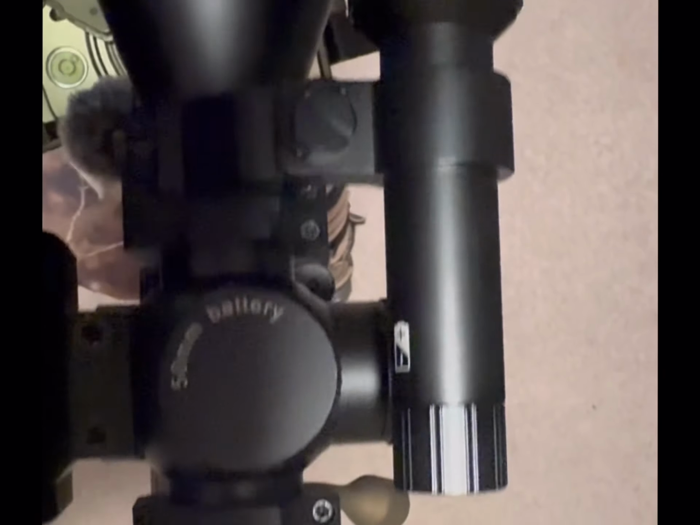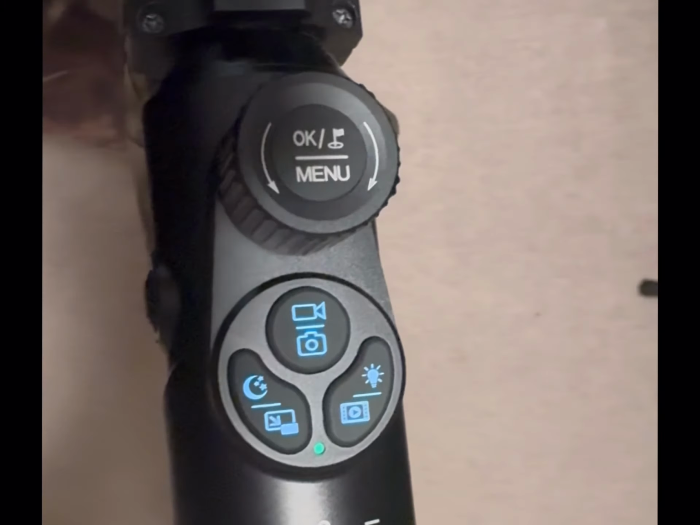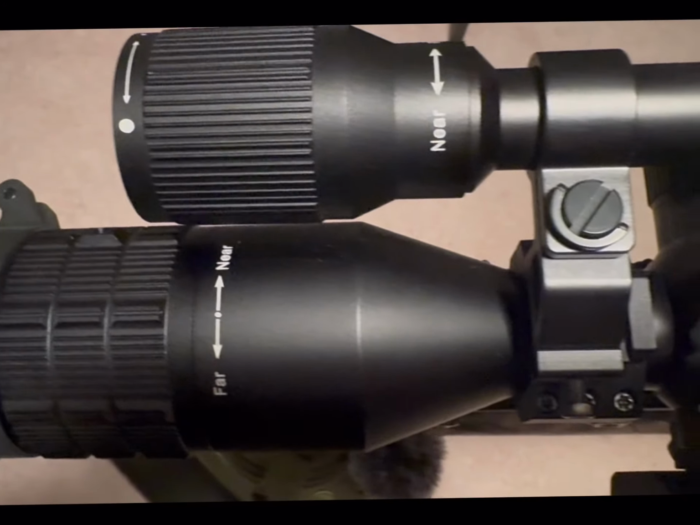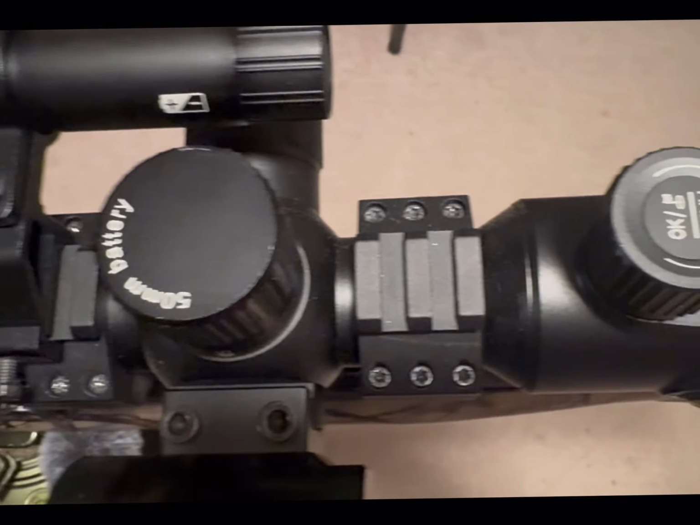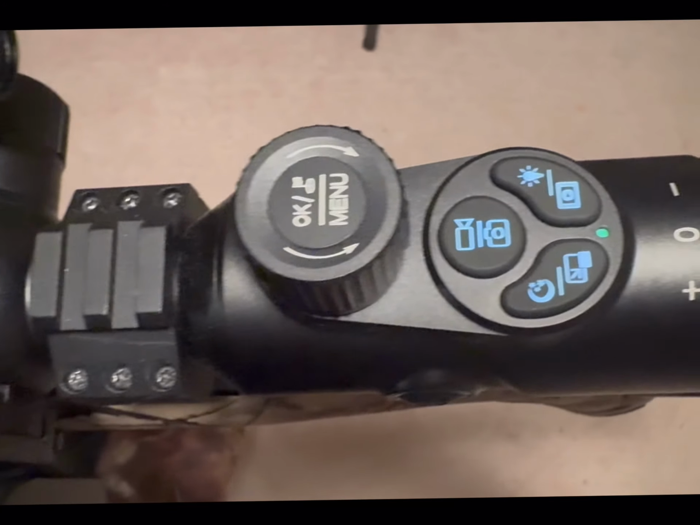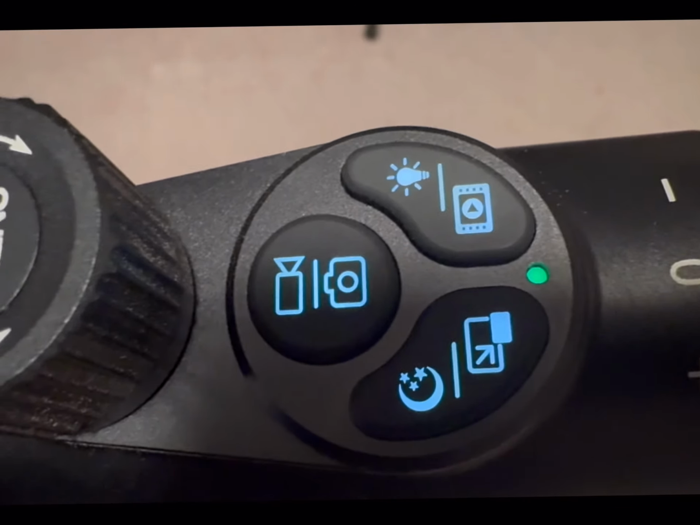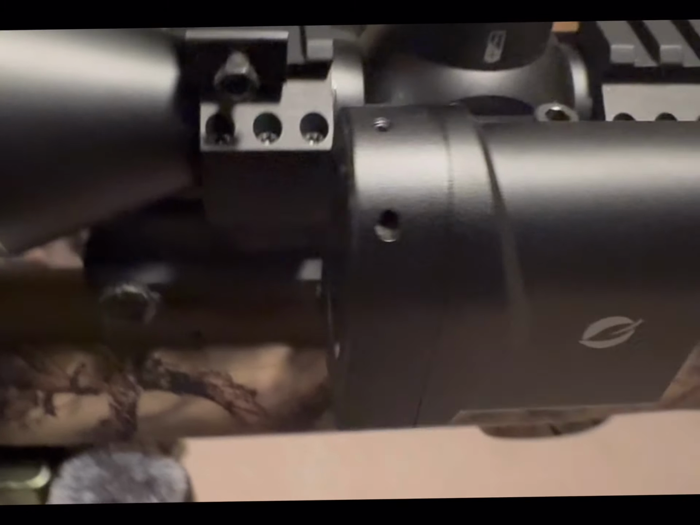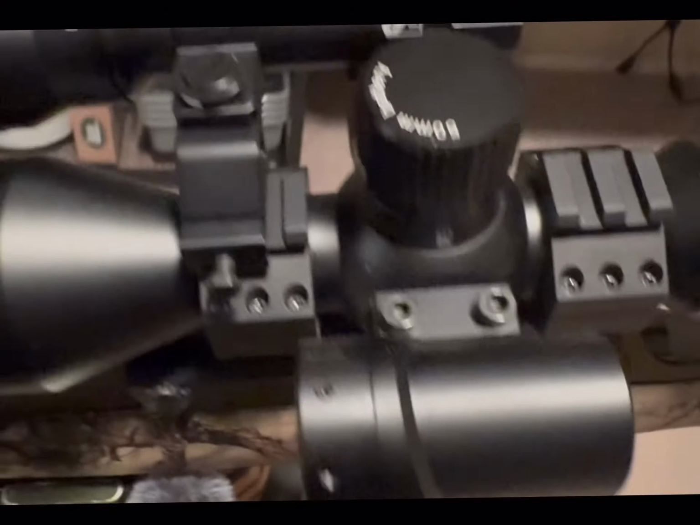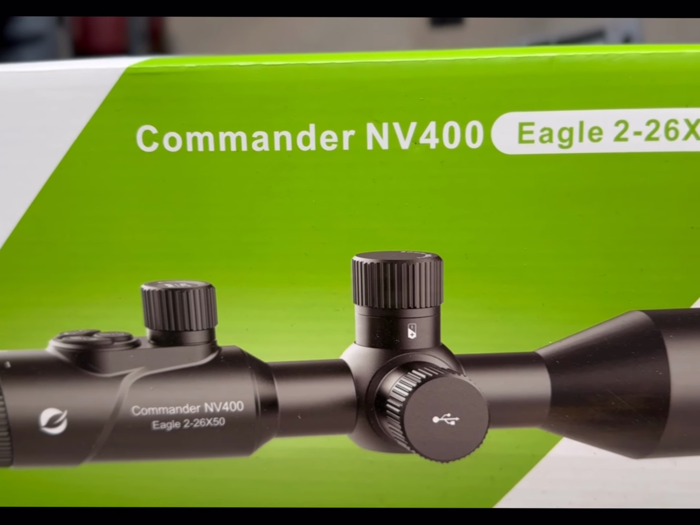You see the IR light there on the right side. Those button features right there that lit up. See how they're lit up blue? I absolutely love that feature. Every scope should have that feature on it, in my opinion. Pretty standard features. You can see the power button right there on the side. There's the rangefinder. This is the box that it comes in. That's what it looks like.